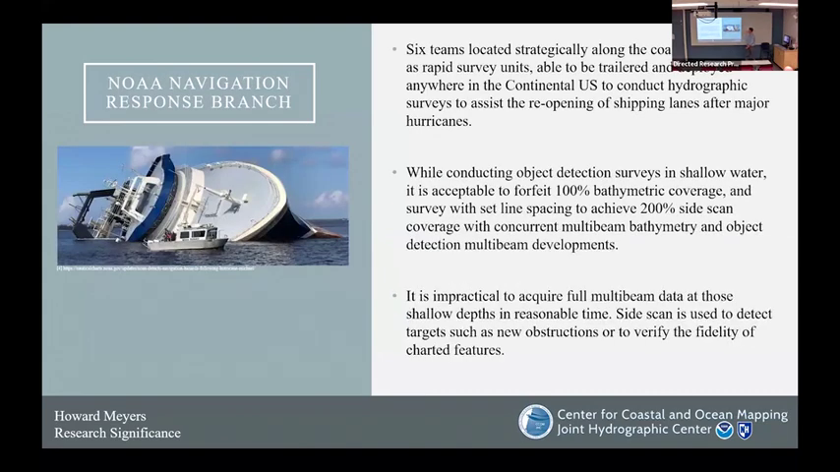Briefly, I also want to talk about the NOAA Navigation Response Team. We have 6 teams located along the coastlines. We service rapid survey units that can be trailered and deployed anywhere in the U.S., and we assist in the reopening of ports and harbors.